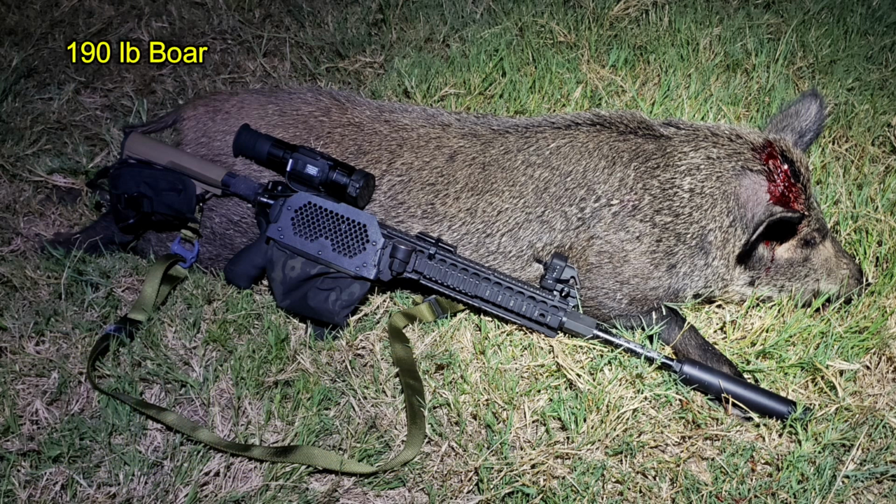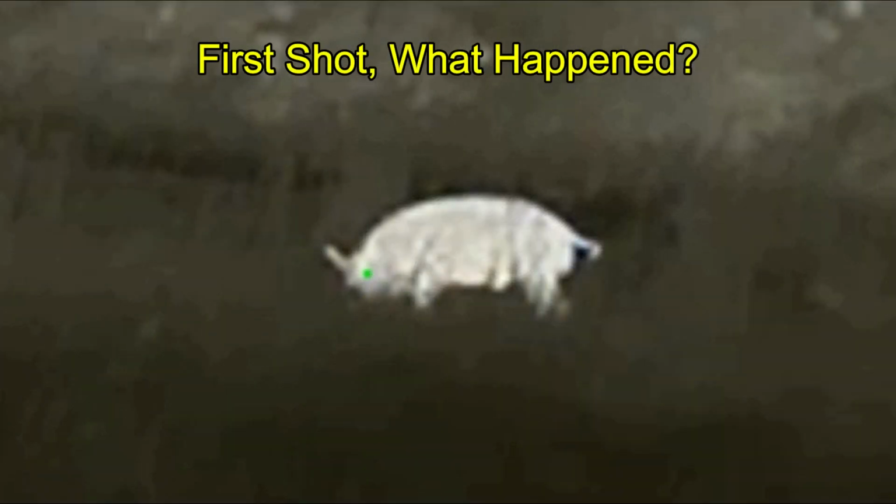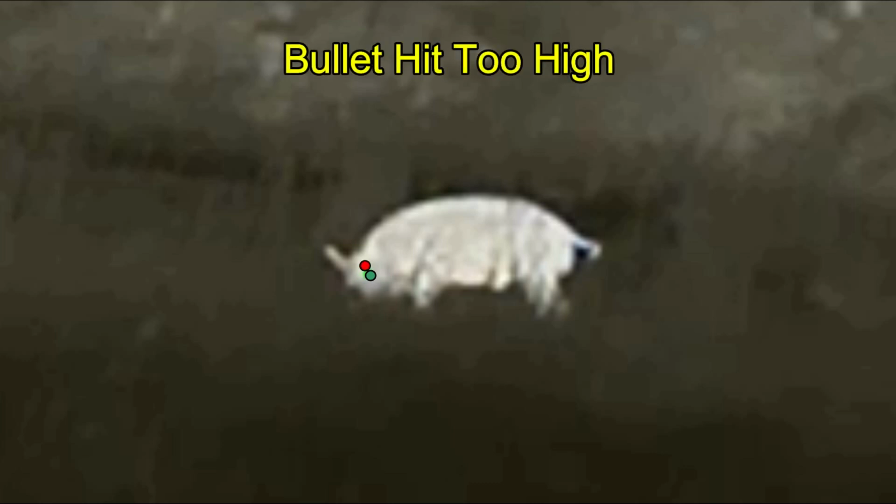He turned out to be a good size 190-pound boar. As it turns out, this light green reticle, while it shows up really well in the scope, isn't always great for video. So I'm going to darken it right here so you can see my point of aim a little bit better. And here you can see where the point of impact actually was. Just clipping the back of the skull, but not doing enough damage to kill the hog.